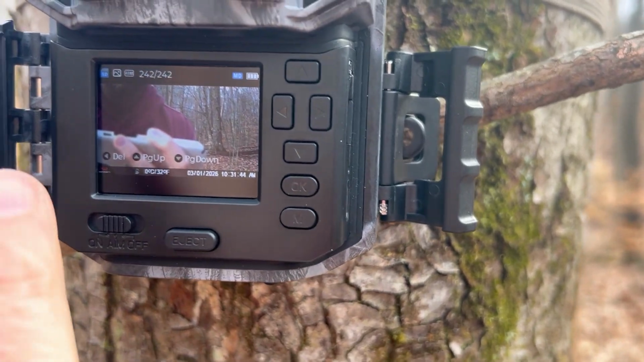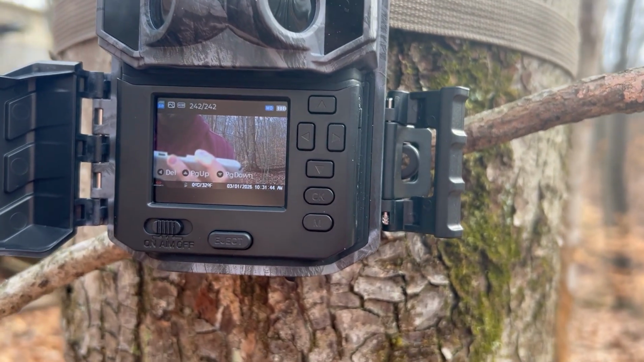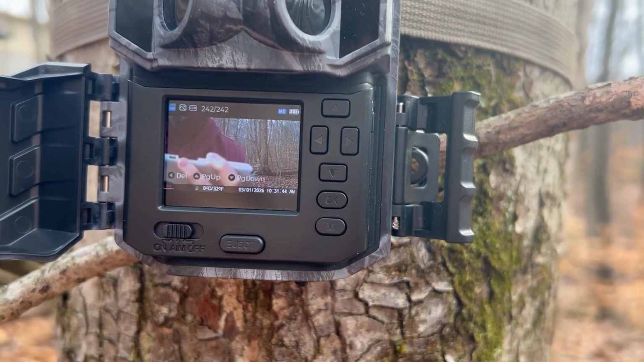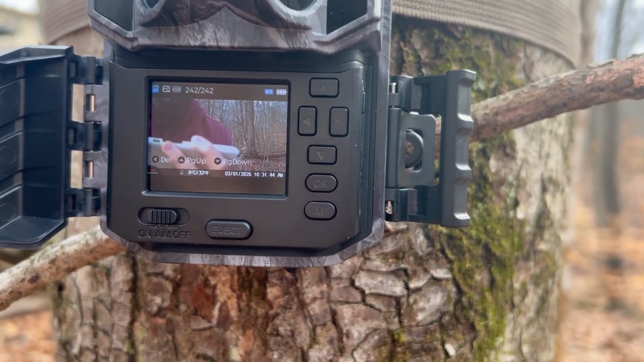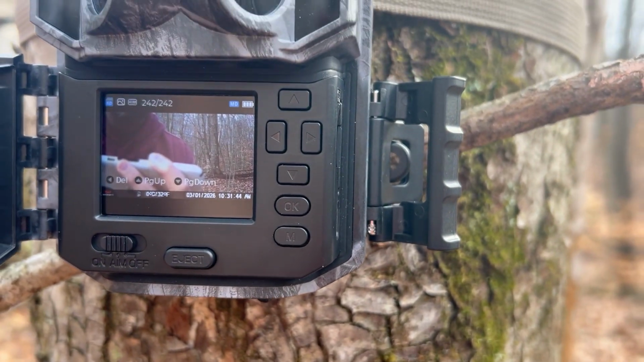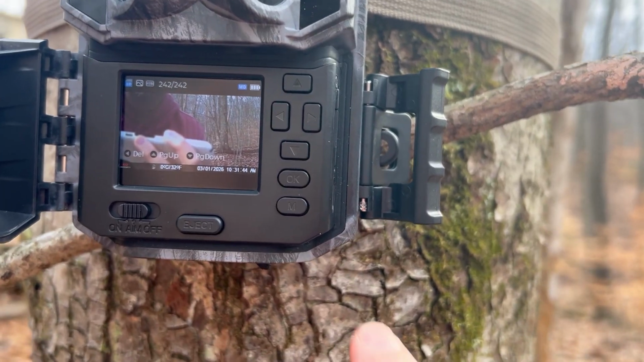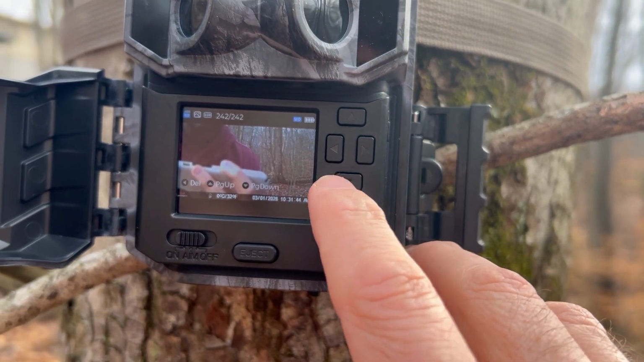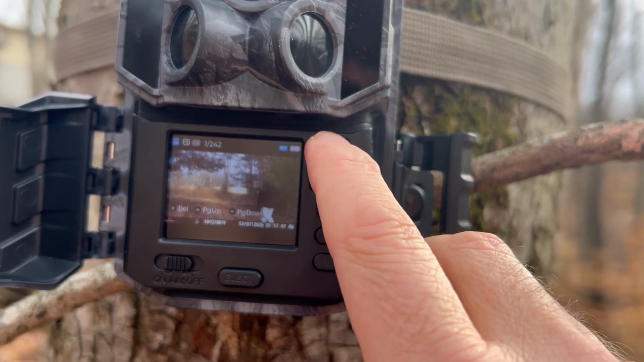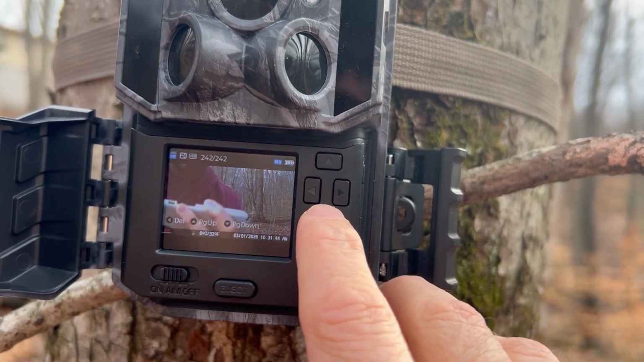So I've got 242 pictures and videos on there, and you see the battery's life still holding up. I know it's just been a few days, and just ignore, you see the date down there in January. But let's see what we got here. And we are walking up to it. Now that's everything total.